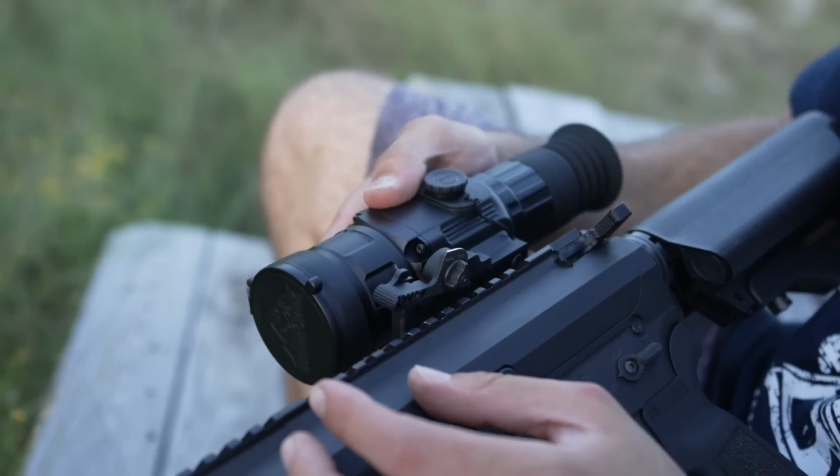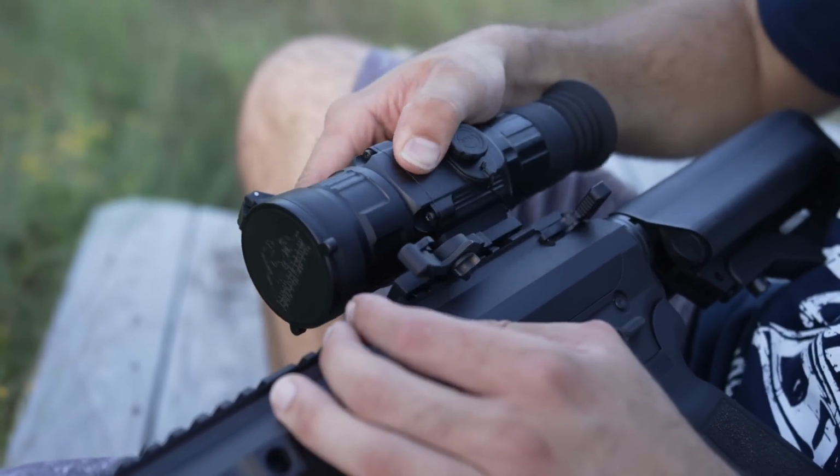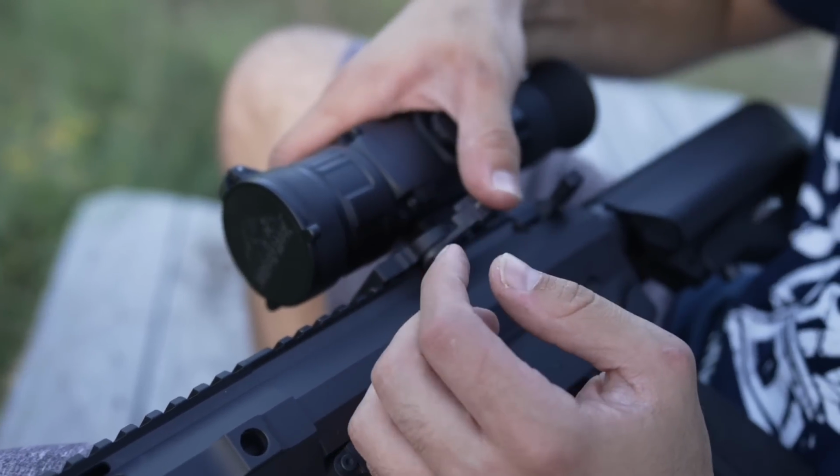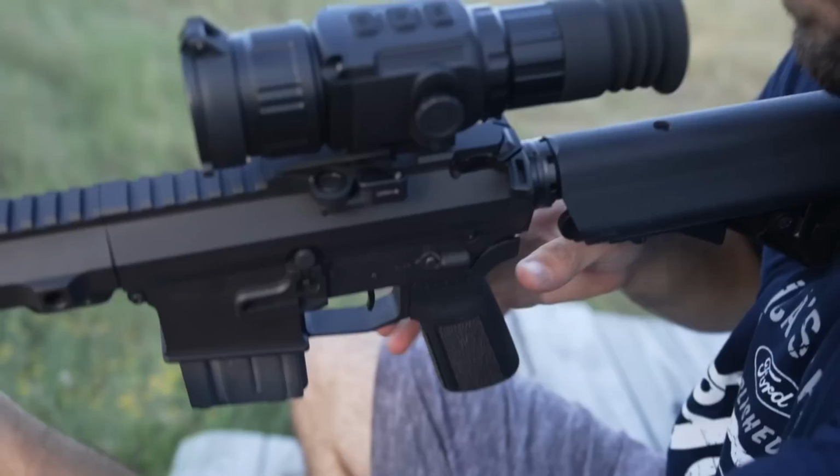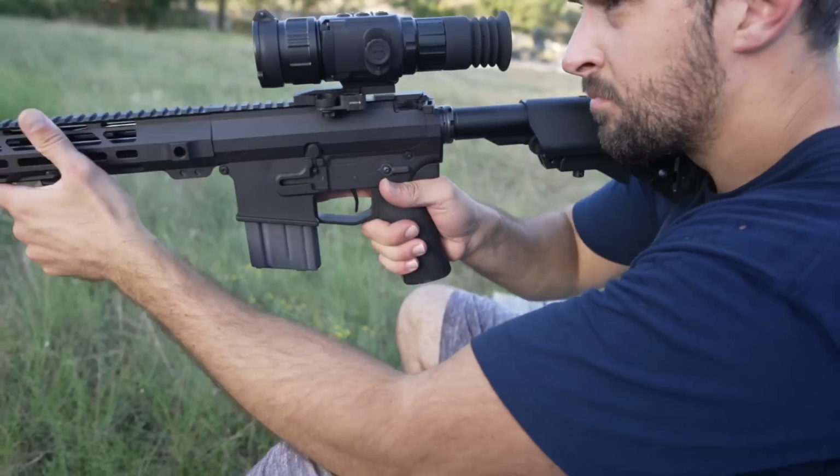I've got to say, I love this locking mount here. This is done by LaRue Tactical. You guys, I'm sure, know that name. But really cool. Open this up by pulling this out, and it's super easy to adjust the click values to tighten for your particular Picatinny rail. Put it back down, close it down. It is super secure, quick release.